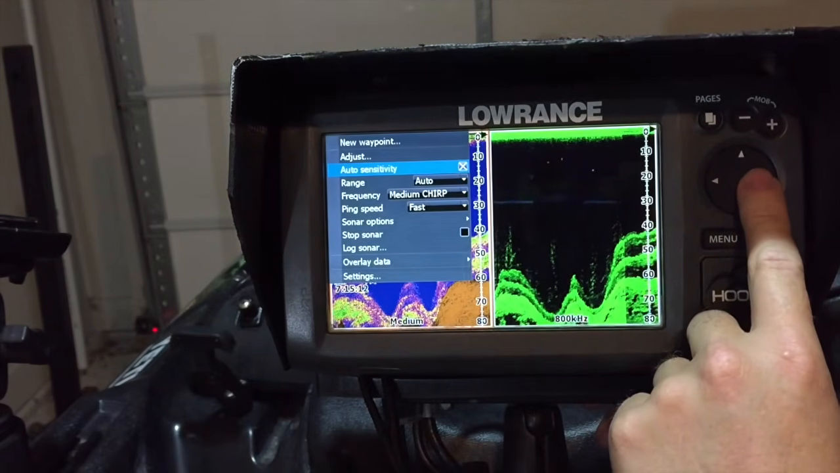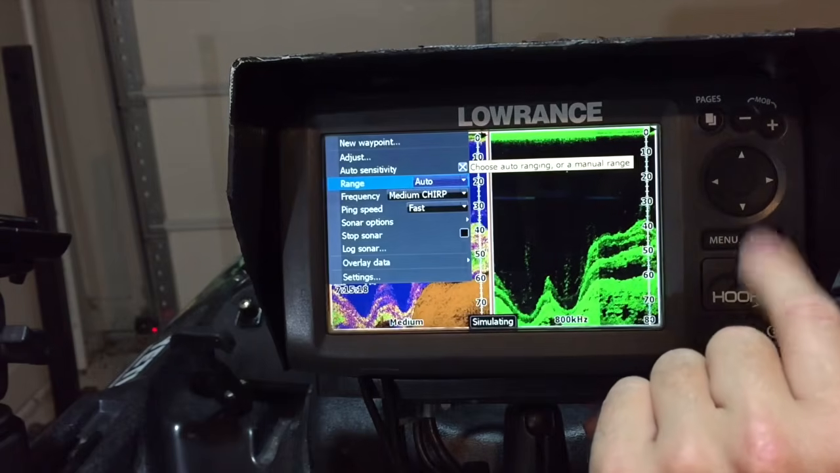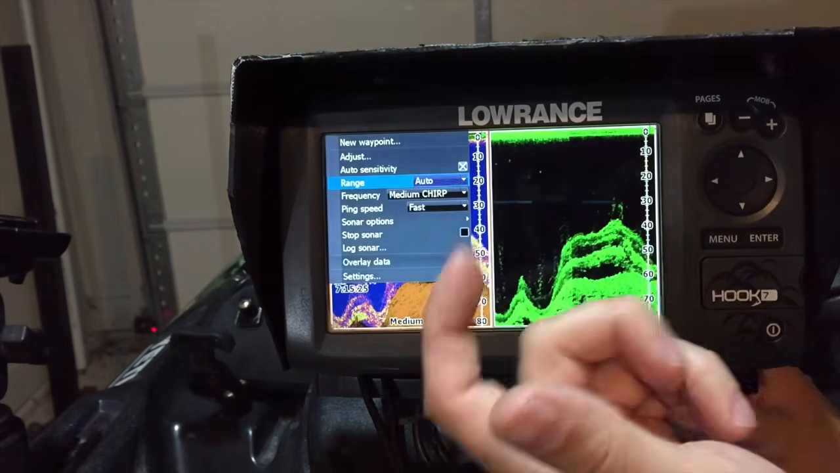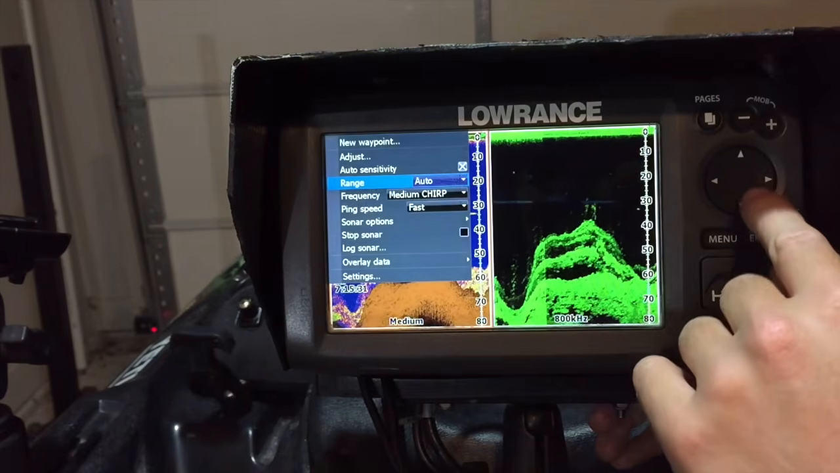So auto sensitivity, I leave that on auto, and I leave my range on auto. I think that's very, very important. I want it to constantly search for the bottom. I don't want to stare at 100 feet if I'm in 10 feet of water. If I'm in 10 feet of water, I don't need 100 feet to display.